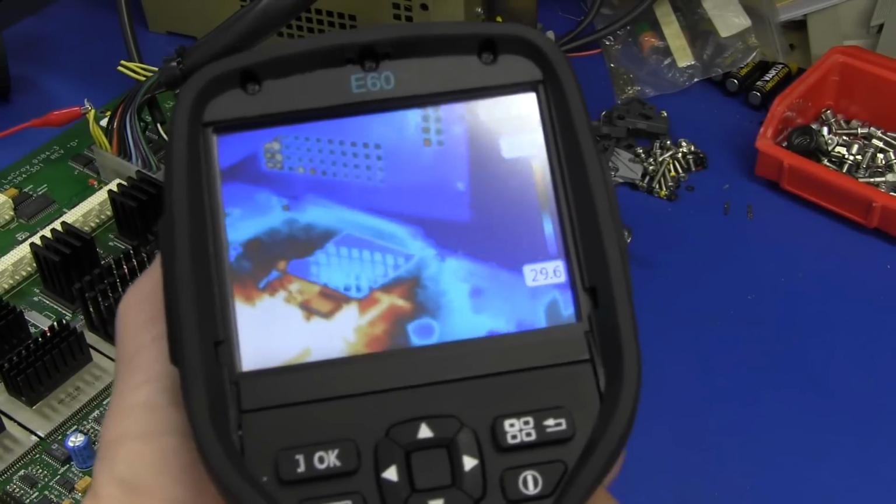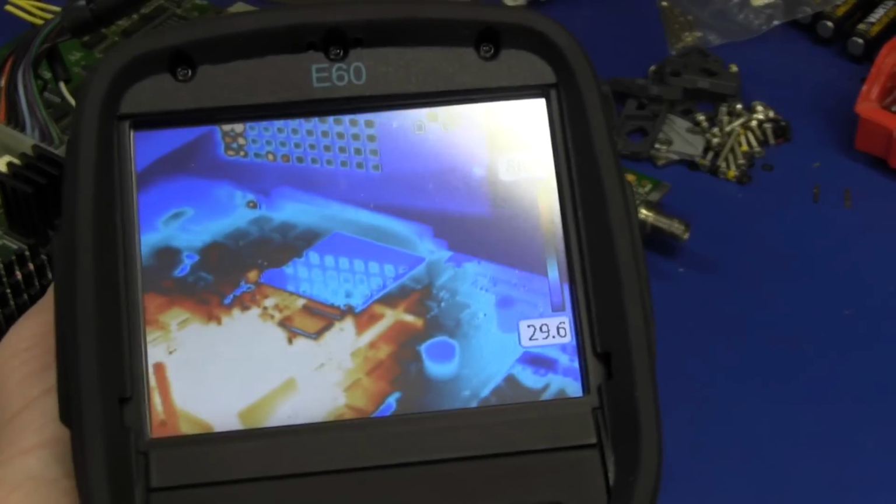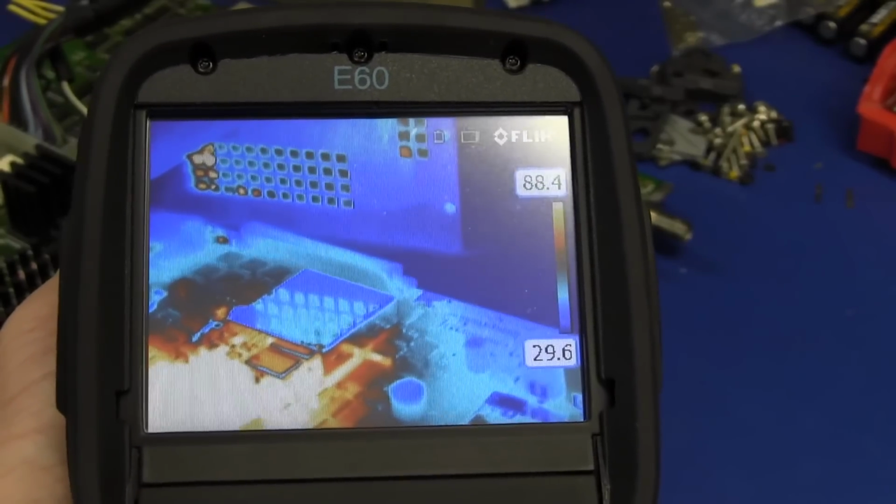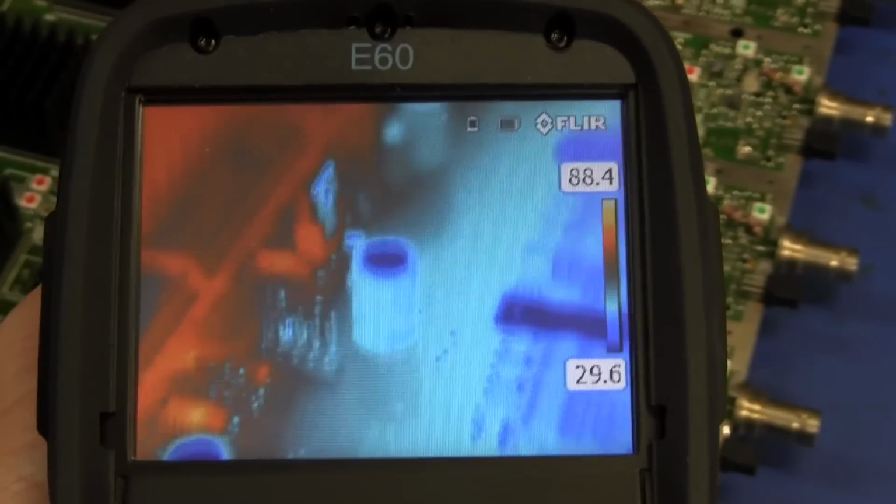Check it out, there it is. You can see the reflections off that. So you've got to be careful when using these things with shiny surfaces that can reflect things that aren't genuinely hot.